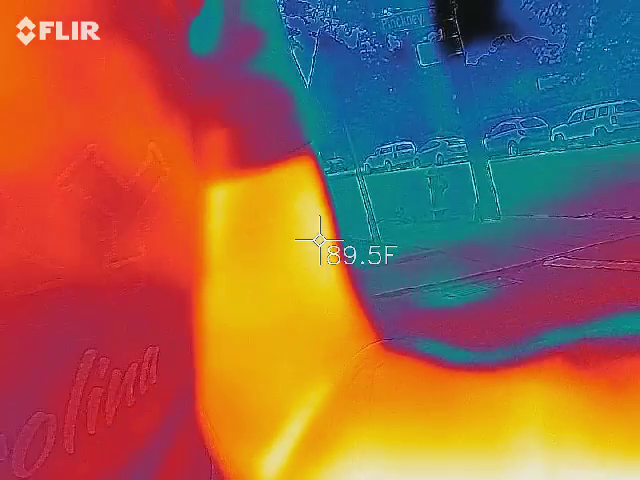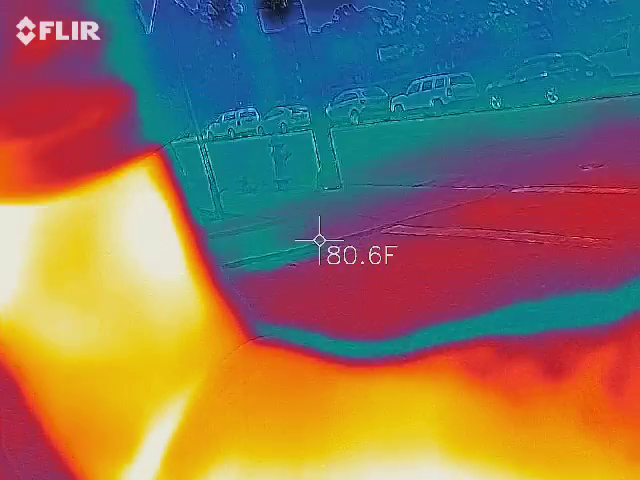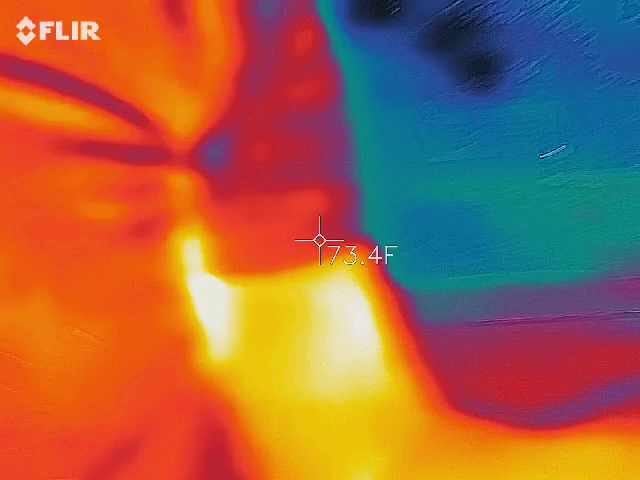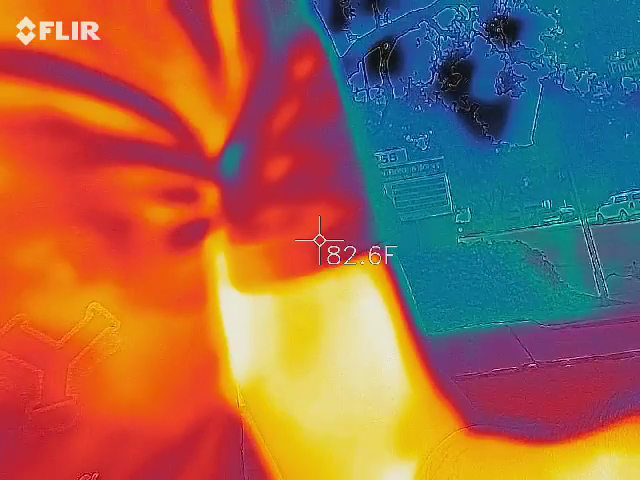So whoever has this, and you guys will see this in the morning when you get your video back, the structures and anything that is a solid object, because this does not see in 3 dimensionals. It only sees in heat signatures. That's it.